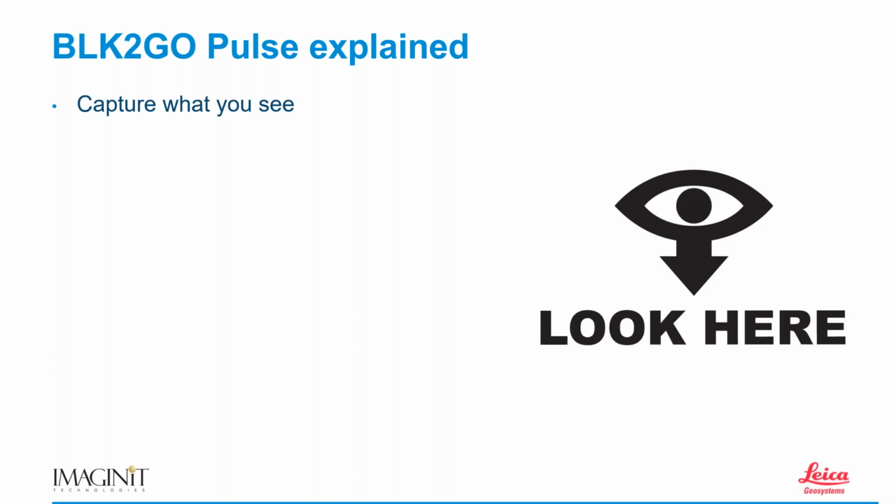If any of you have worked with the BLK2GO before, you know that you simply hold that scanner out in front of you and you walk around, and it captures the data as you walk. Well, not much is different here. Same thing goes for the PULSE. As I walk, it's going to capture data.